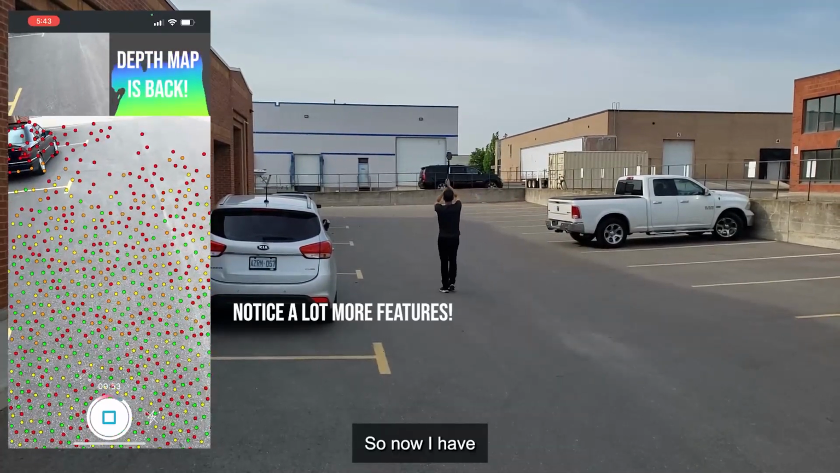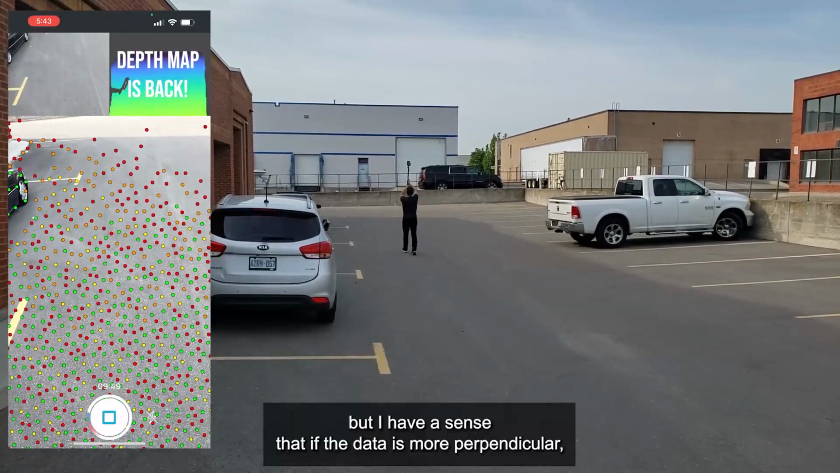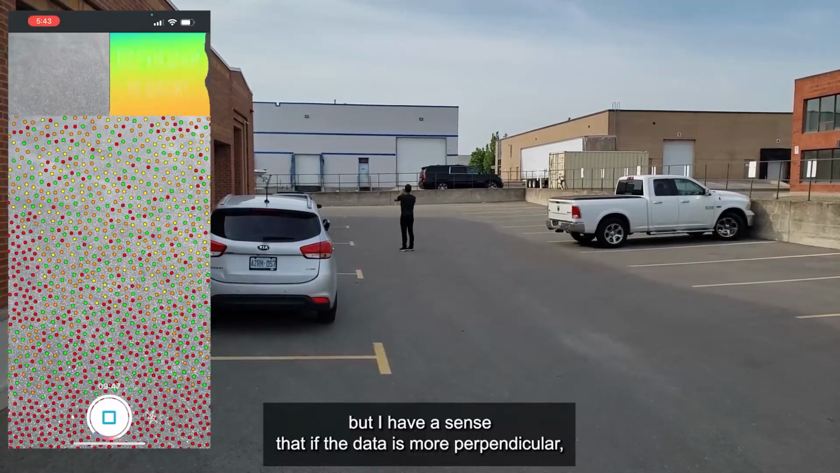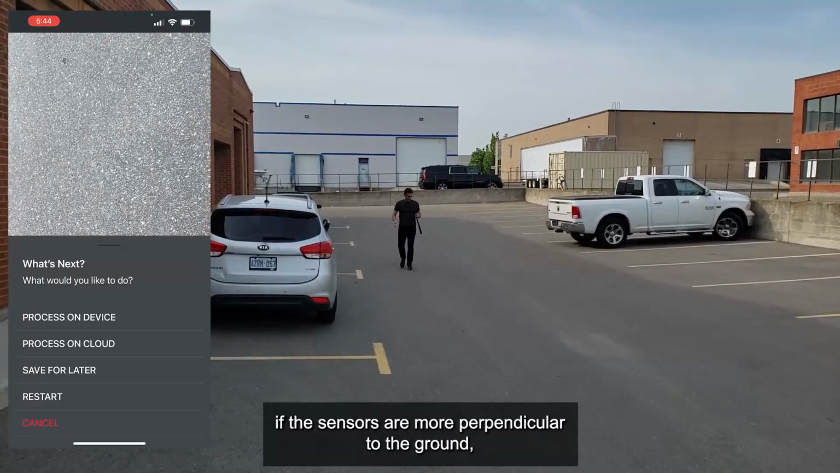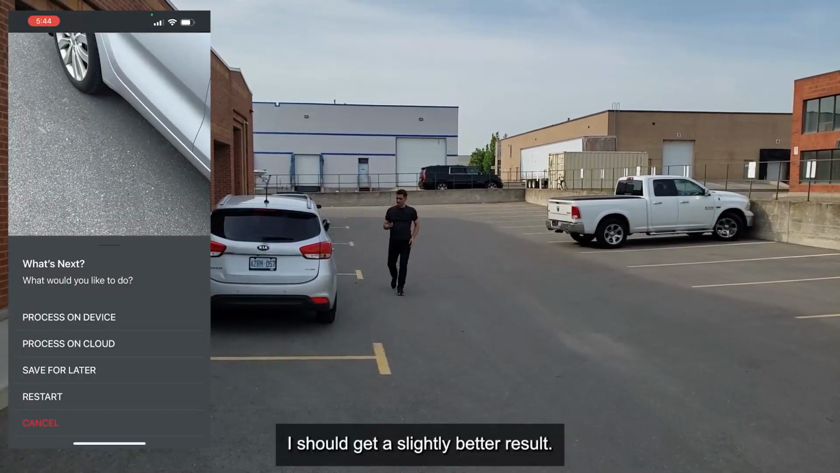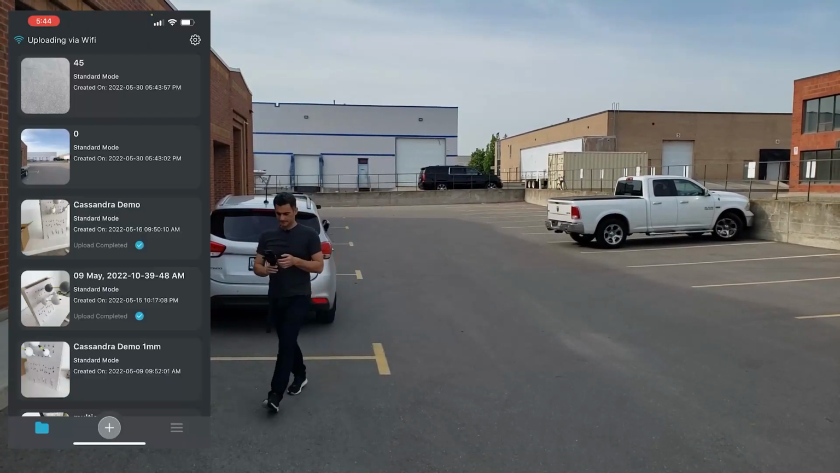Now, not having done this before, I'm not exactly sure what I'm going to get, but I have a sense that if the sensor is more perpendicular to the ground, I should get a slightly better result. So I'm going to save this one for later.